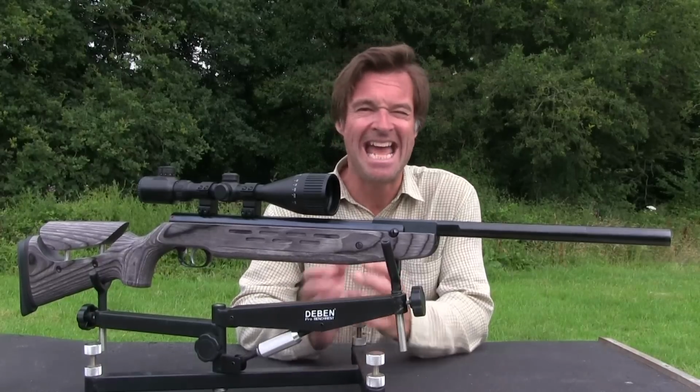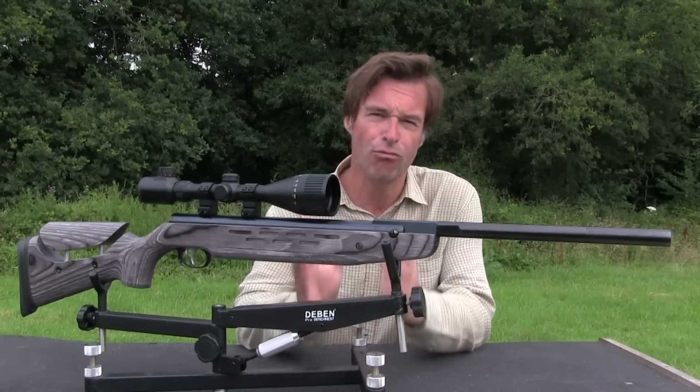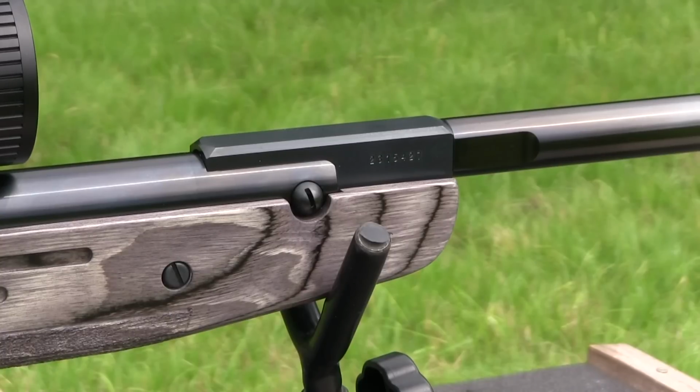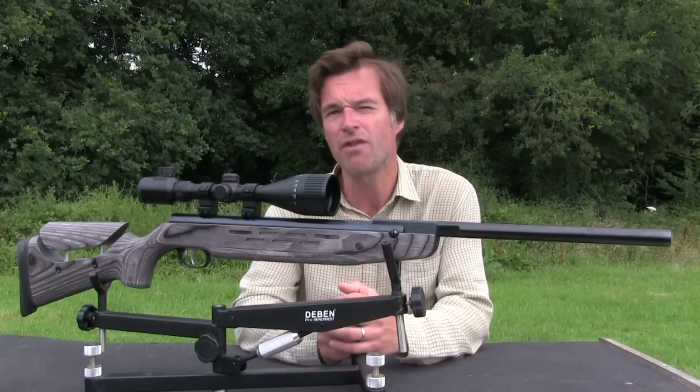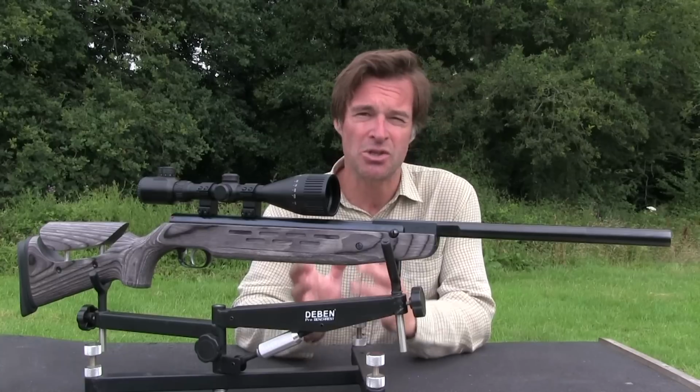Build quality is excellent and this airgun feels to be extremely well made. I really like the black finish of the metalwork, and the engineering looks absolutely flawless, something that I've come to expect from Weihrauch. Now, there are no open sights on this gun.